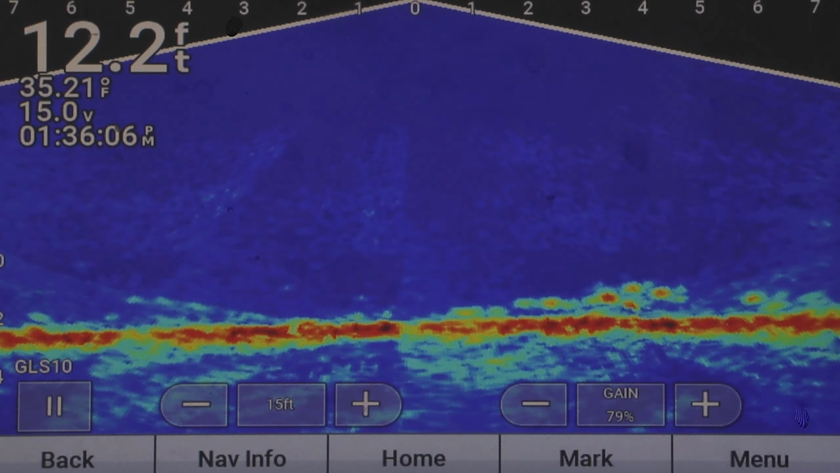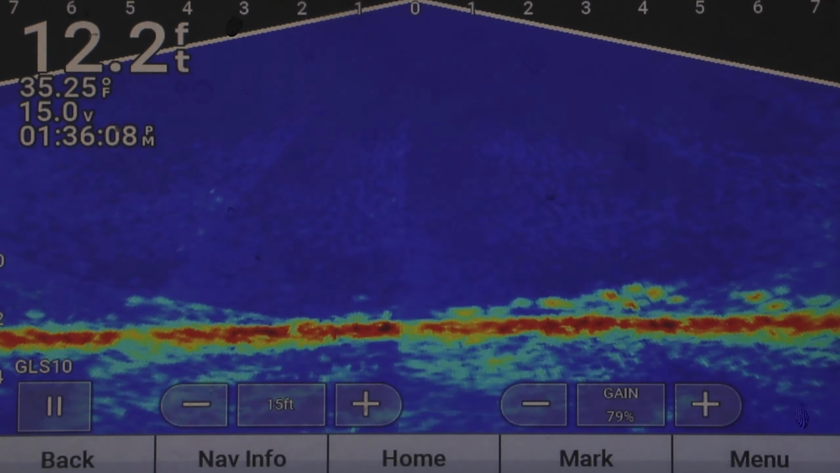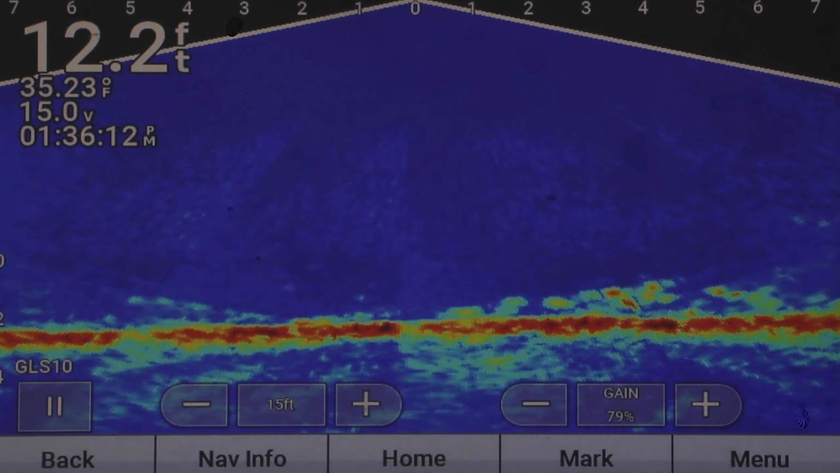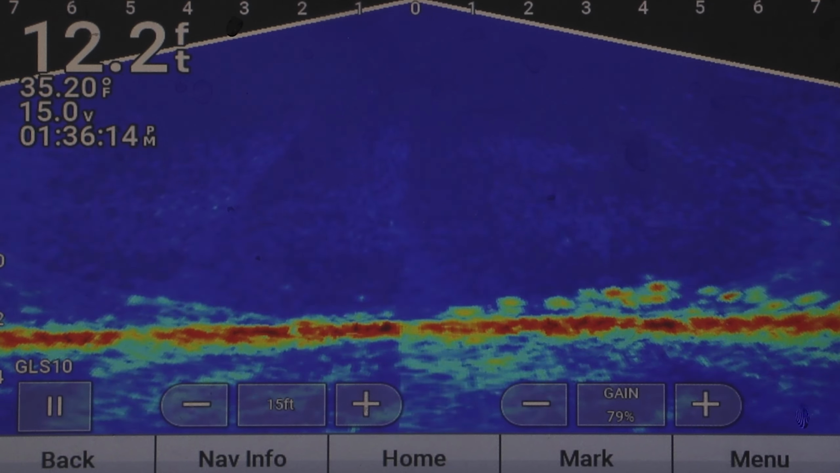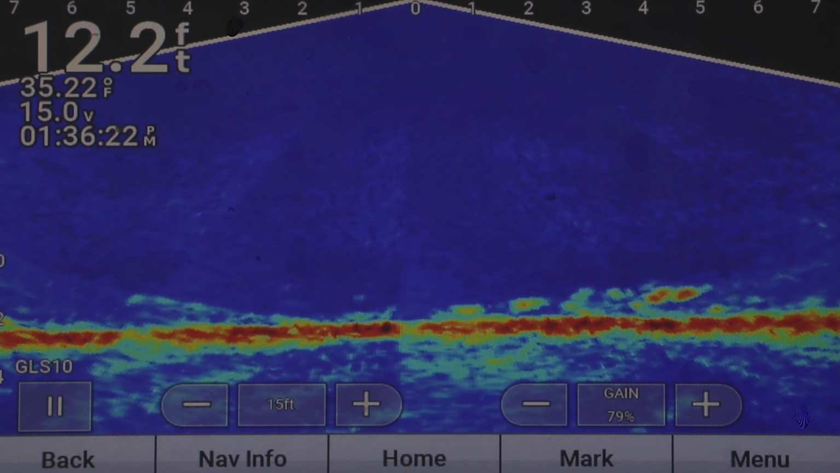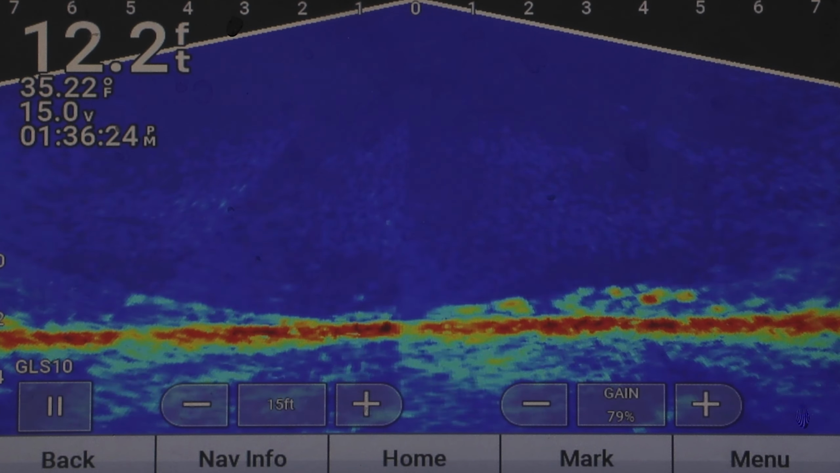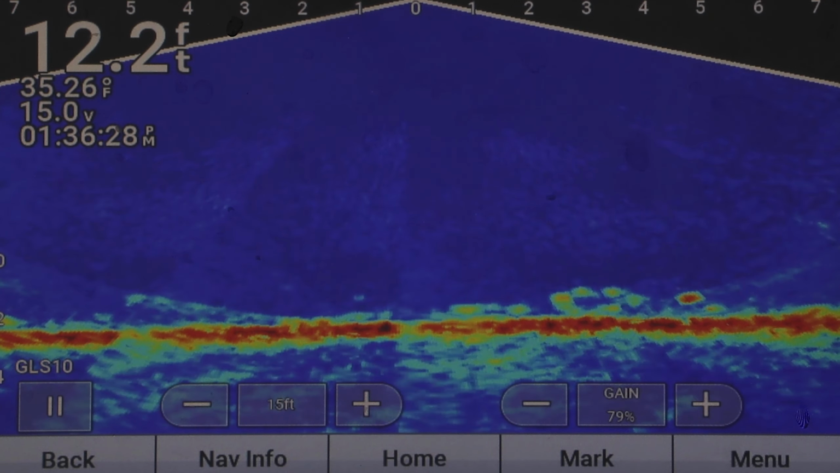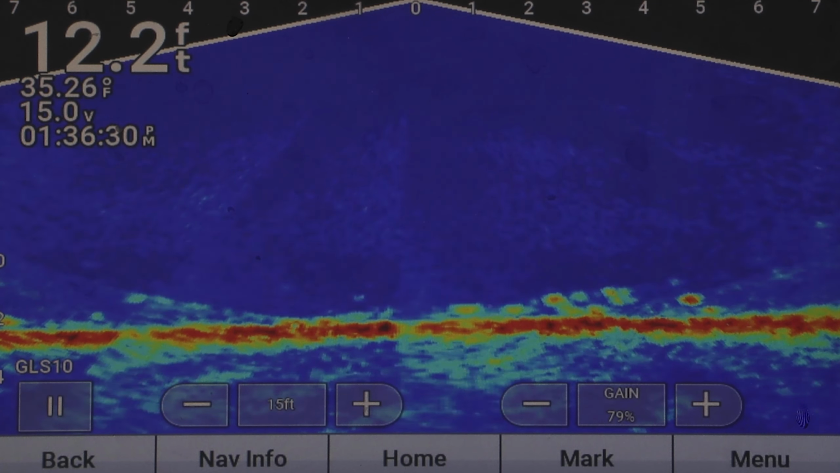Let's dive right in. So basically, I have the transducer over in a hole over there, and this is basically shooting down. It's 12.2 feet, and it's going out 7 feet on each side. So obviously you can see there's some fish here, but I'm going to show you guys how you can use forward-facing sonar to scan around you, basically up to, I think, 200 feet, and go from there to find some fish.